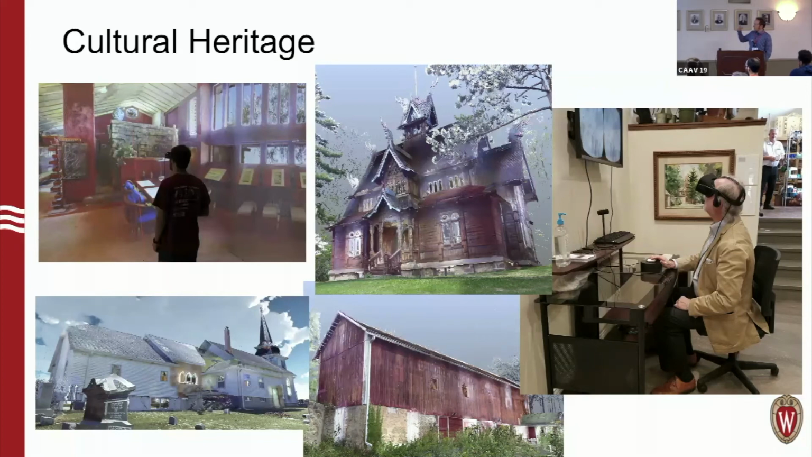We have a publication in the National Trust for Historic Preservation Forum Journal about combining LiDAR with VR and the potential benefits that could have for projects like this. The three images in that backwards L shape are historically significant sites we've scanned in the Wisconsin area.